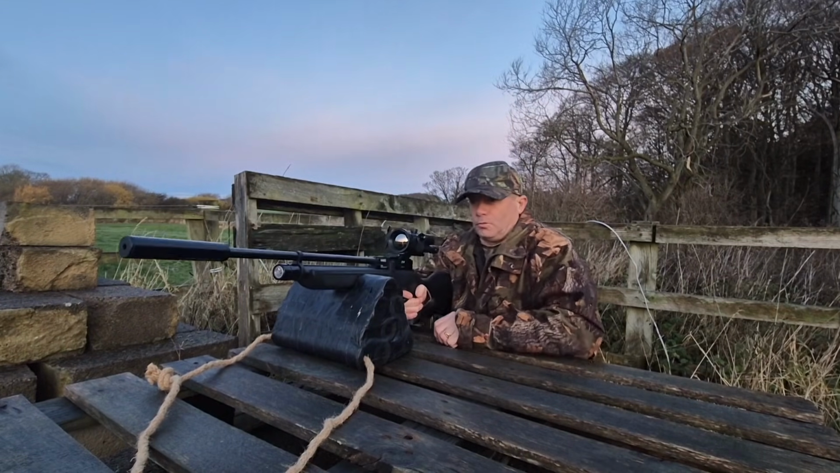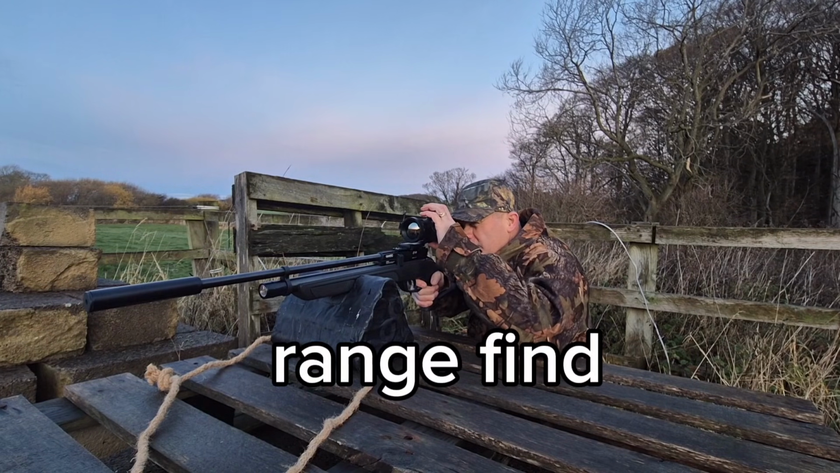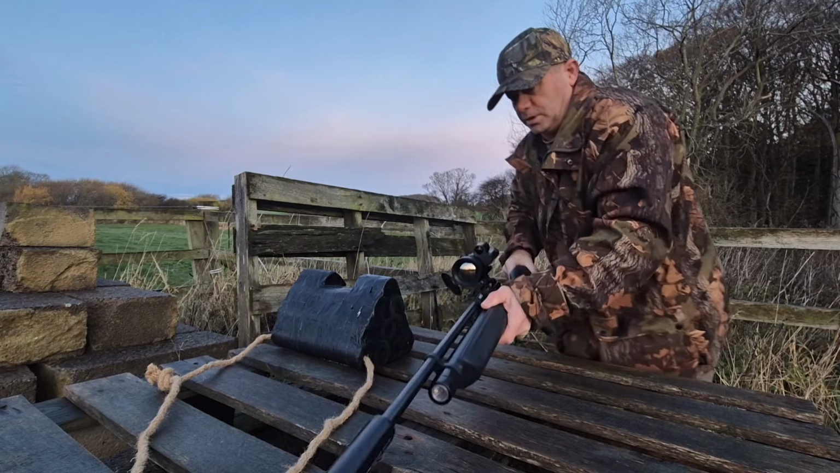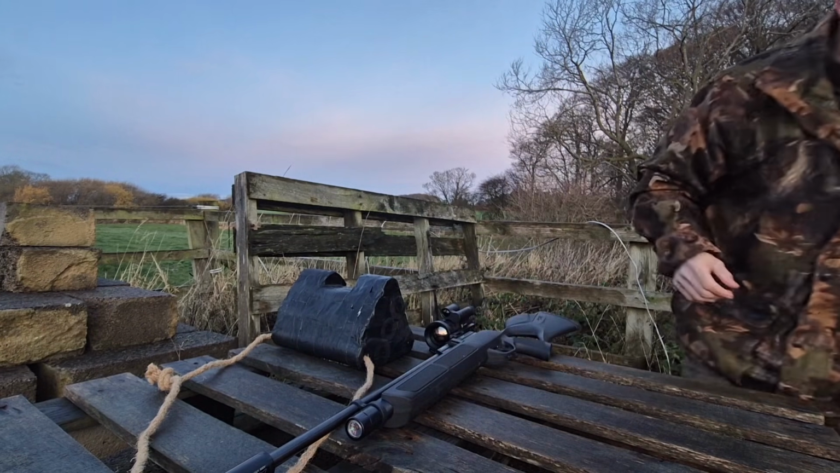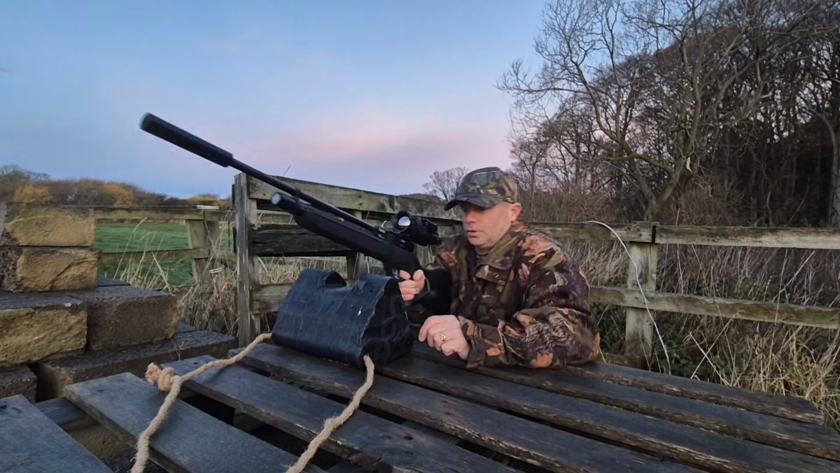Well, I've just taken one shot there. Sorry, I forgot to press record on there. It is hitting the target, but I forgot to check if it is 20 yards. Yeah, it needs to go a tiny touch further. It's just under 19 yards, so I want to get it spot on 20. Yeah, we just went down and it has hit a tiny bit low, so I'll do another shot.